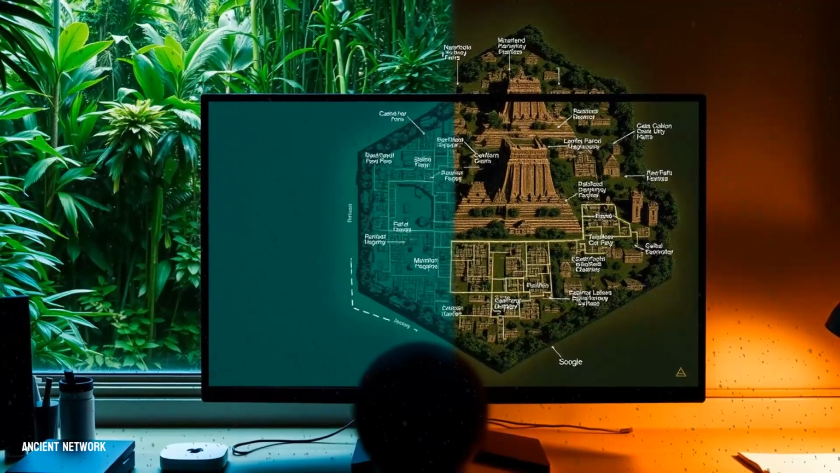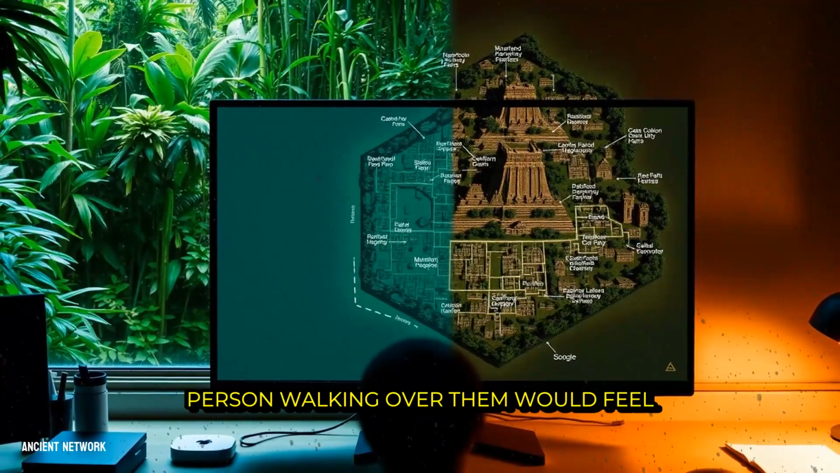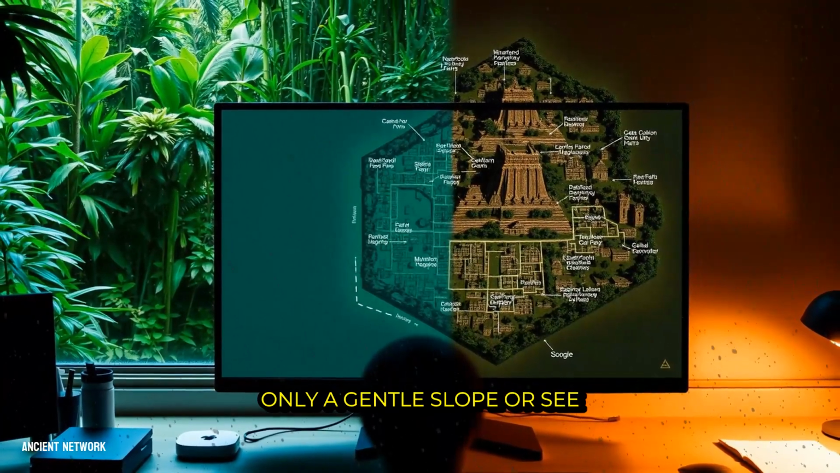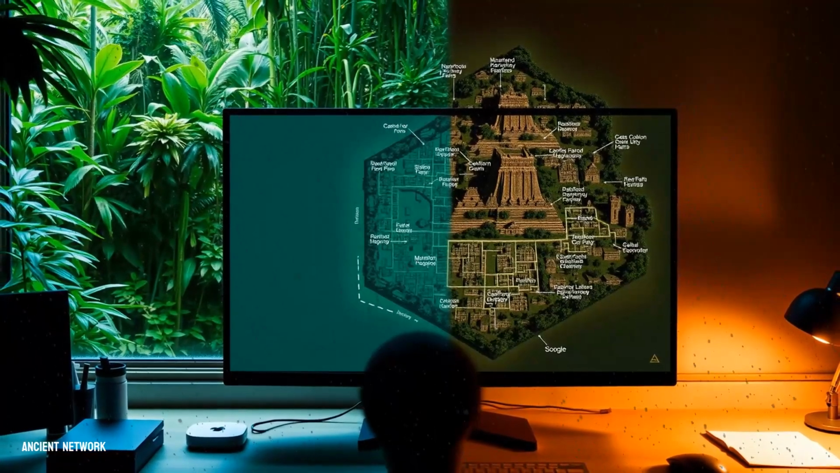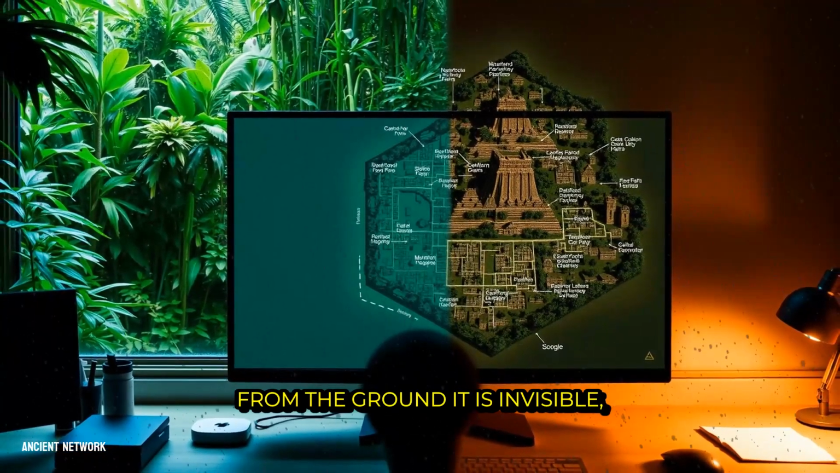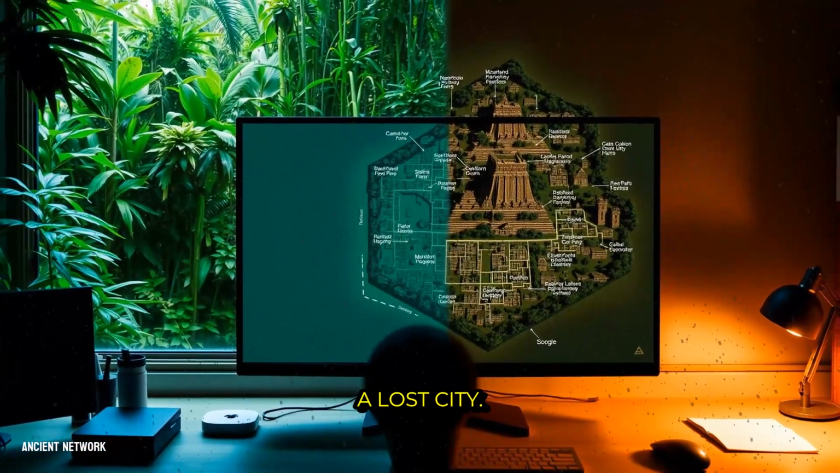stark relief. These features are often so faint, so worn by centuries, that a person walking over them would feel only a gentle slope or see a suspiciously straight line of trees. From the ground it is invisible. From the sky, with the veil lifted, it is a blueprint of a lost city.